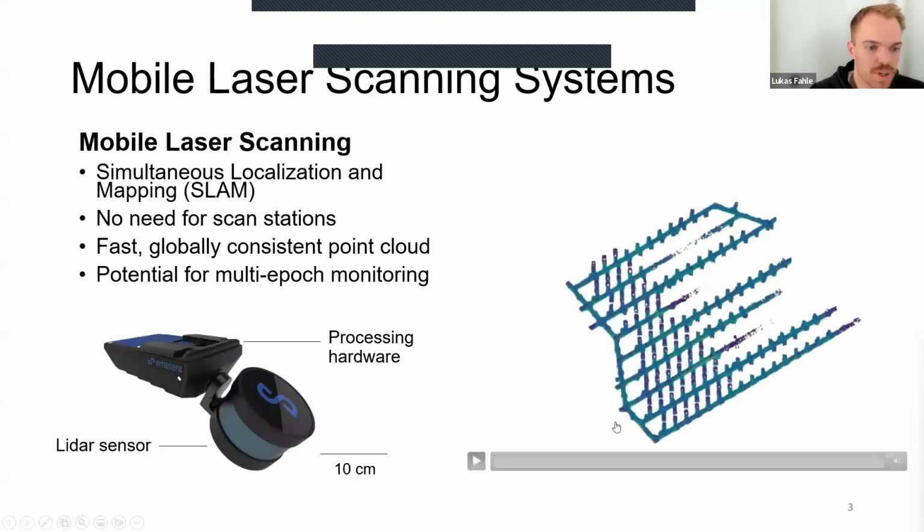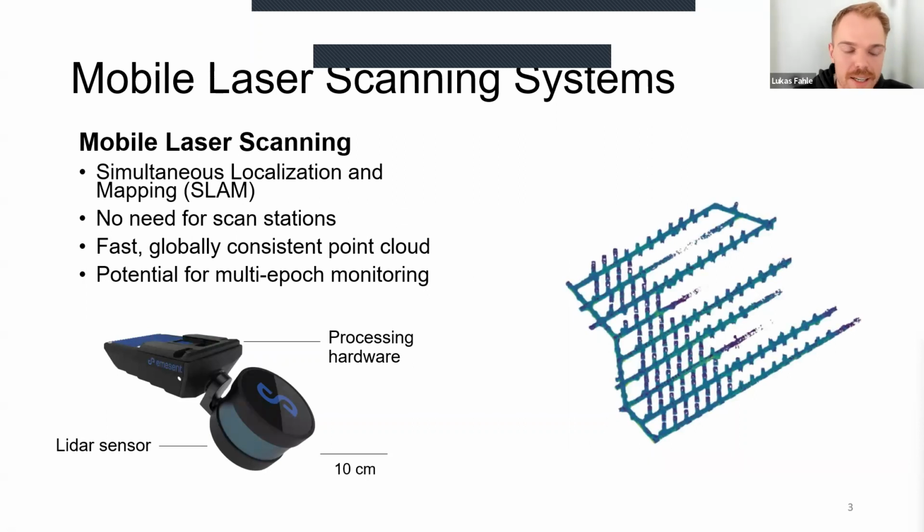So really briefly, what mobile laser scanning is: some of you might be familiar with static lidar scanning, which is used for many geological, geotechnical applications underground, but also in surface mining operations to collect three-dimensional data of geometry.